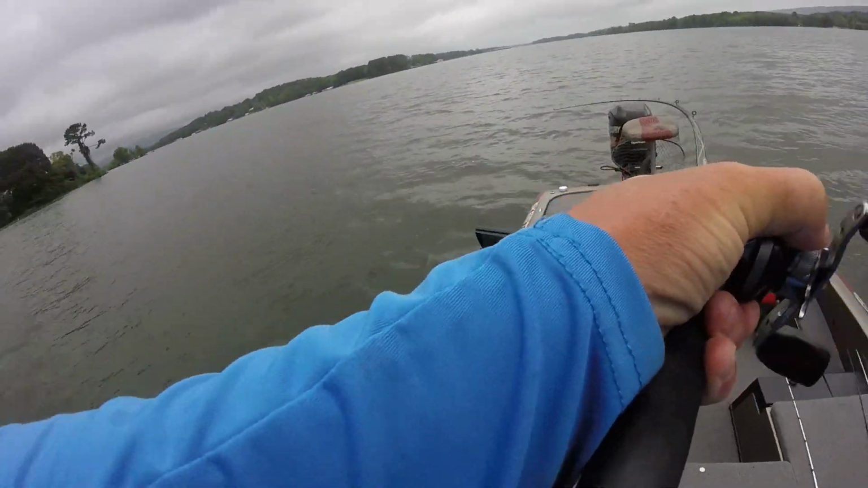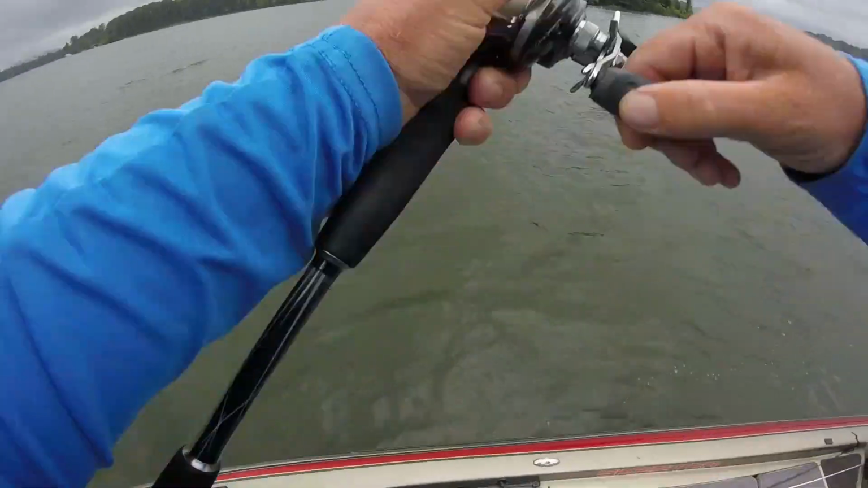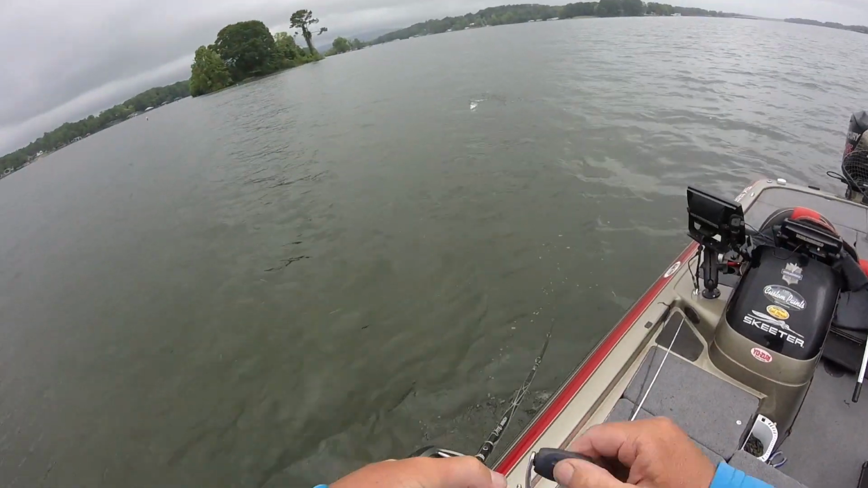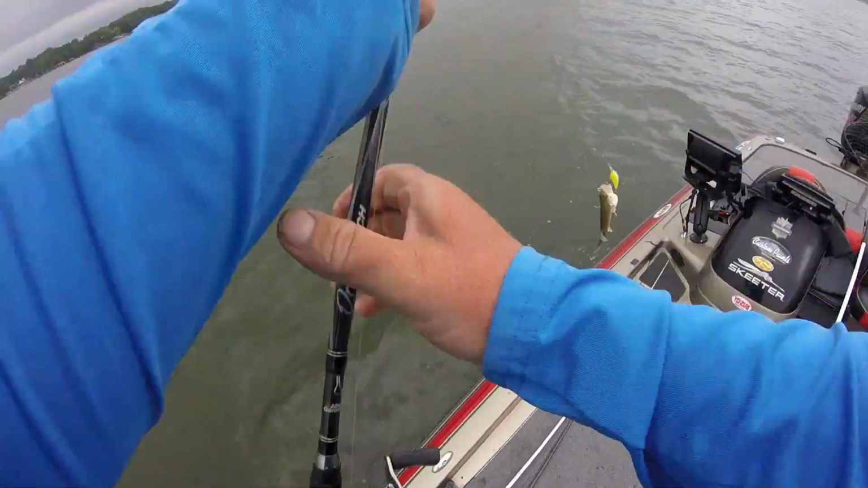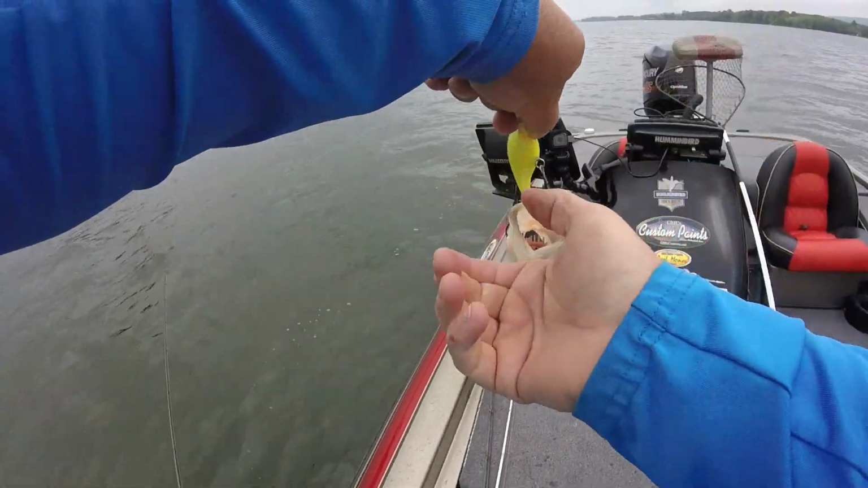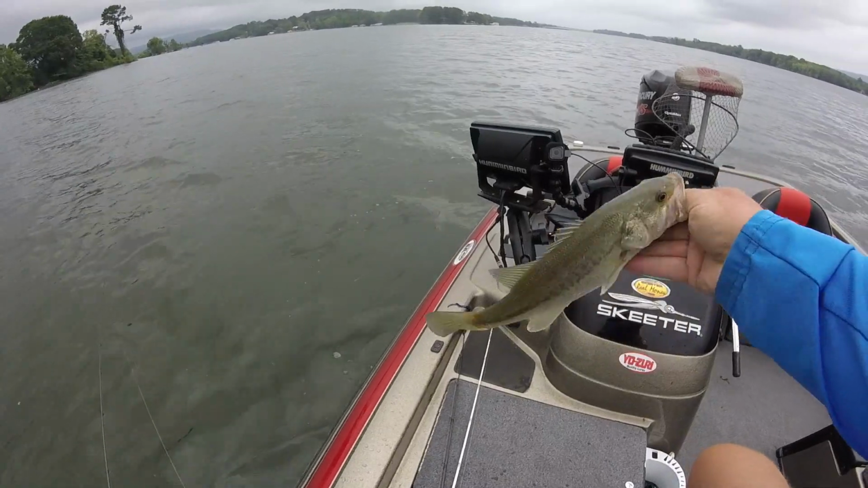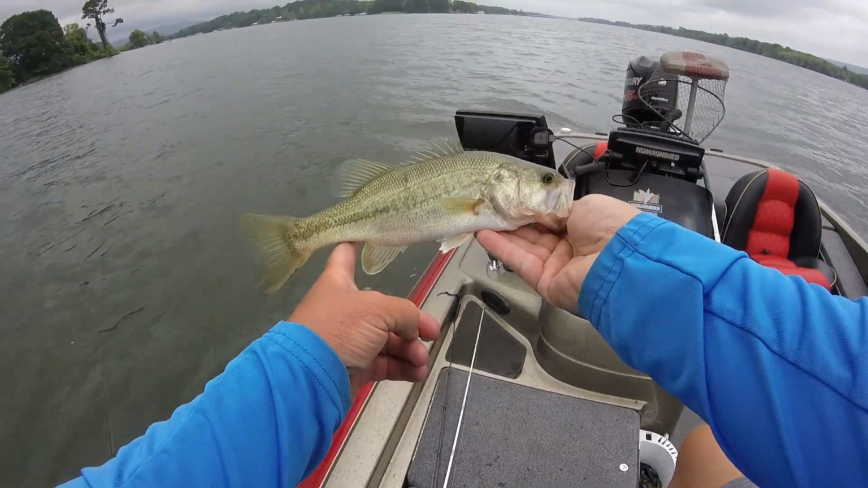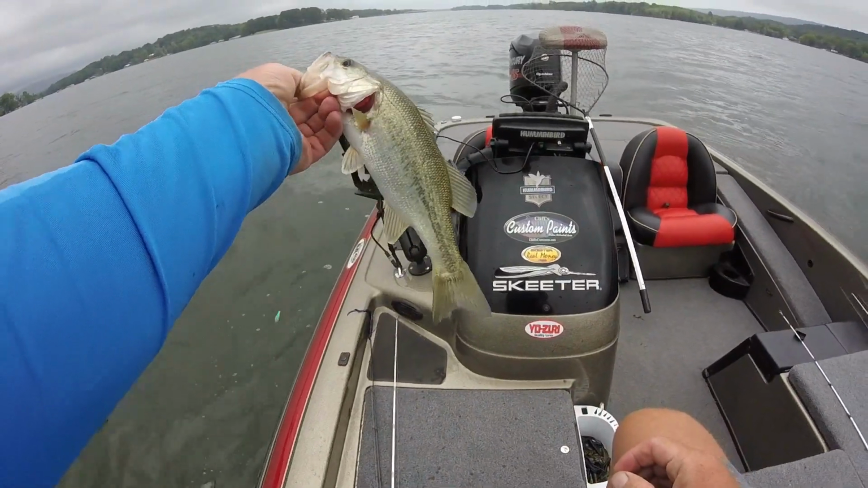There he is. Well, as I always tell my boys, the graph don't lie. You just don't know what kind they are sometimes. They were bass, but it looks like it was little ones.